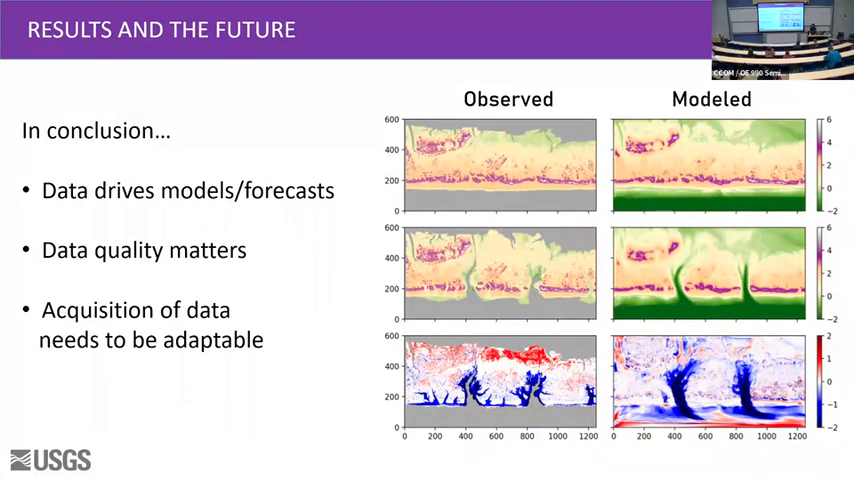So, in conclusion, all of this data, all of the topography data, all the bathymetry data, it's driving these models and forecasts we have for total water levels, barrier islands in general. The quality of the data matters. We have very different resolutions as we use aerial flights, helicopter flights, drone flights. The resolutions we get are on completely different scales, but we're making sure that we have something that is comparable to LiDAR. And then for acquisition of our data, we've had to be super adaptable. You saw I have 4 boats, 2 different camera systems, the helicopter.